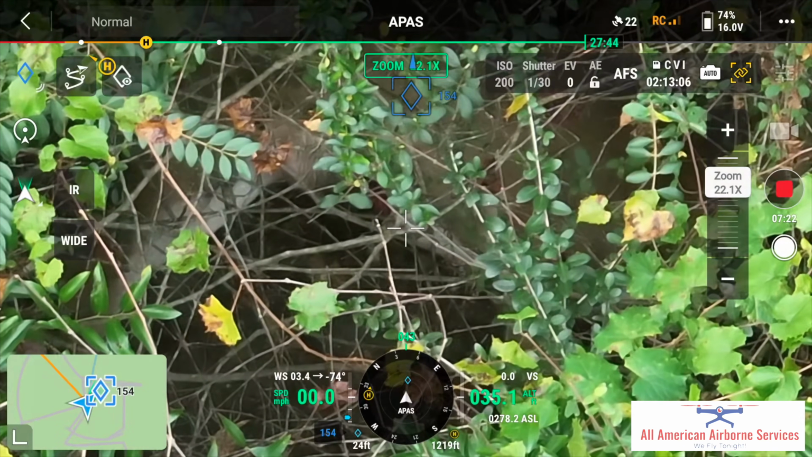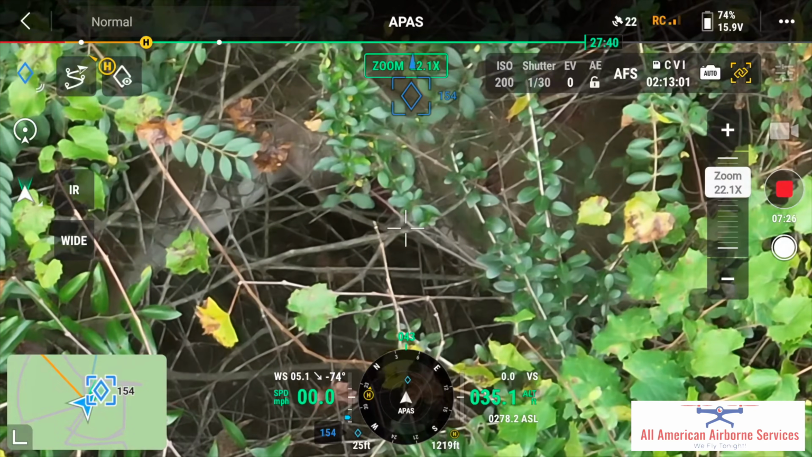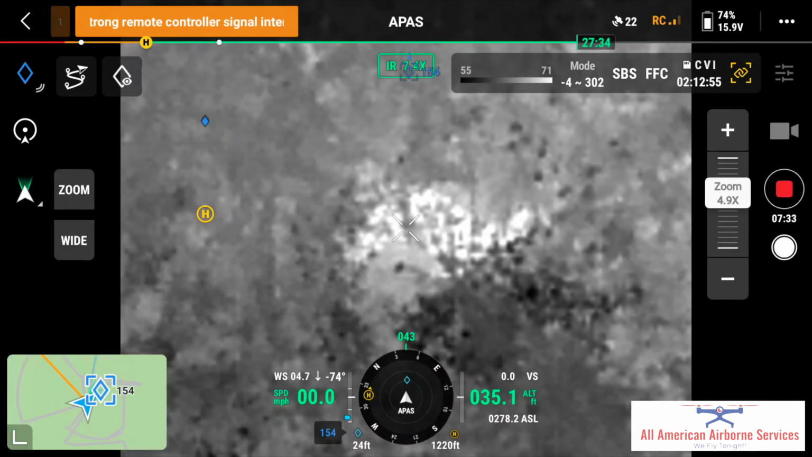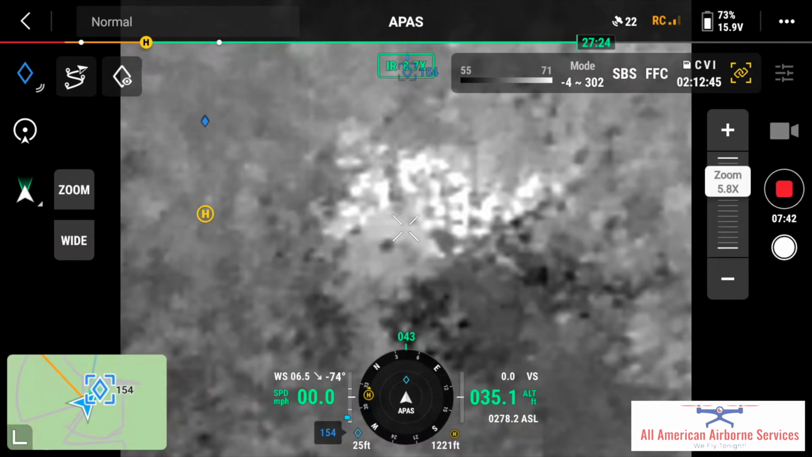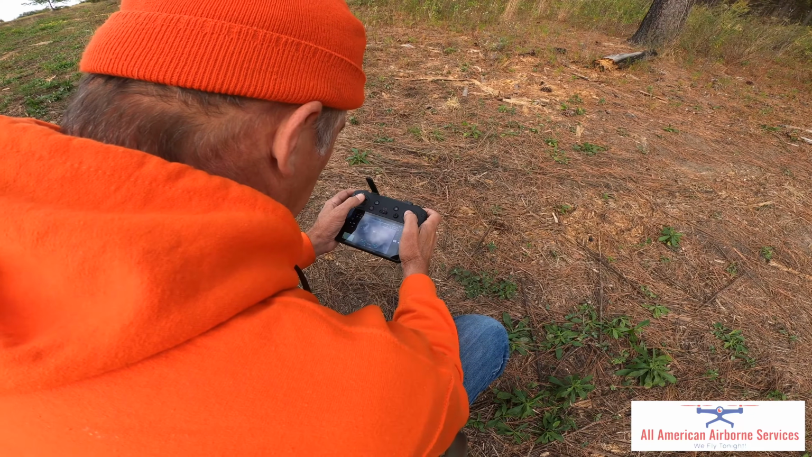I can't see a lot, but I see like a leg and a torso, and when I zoom out, it's probably his head right here, and there's his body. I think that's our deer. How do we get to it? I've got a pin dropped here, and let's.